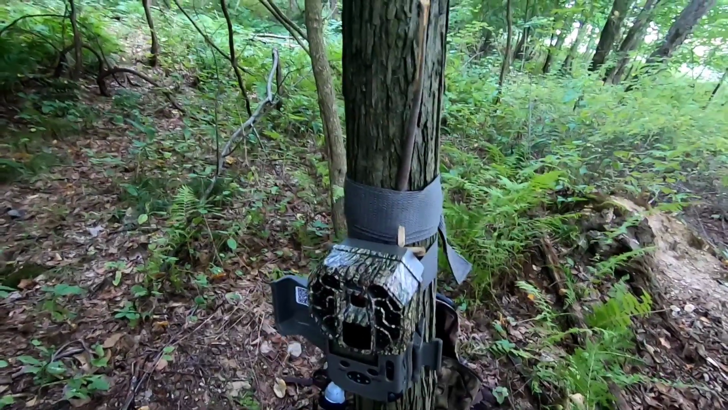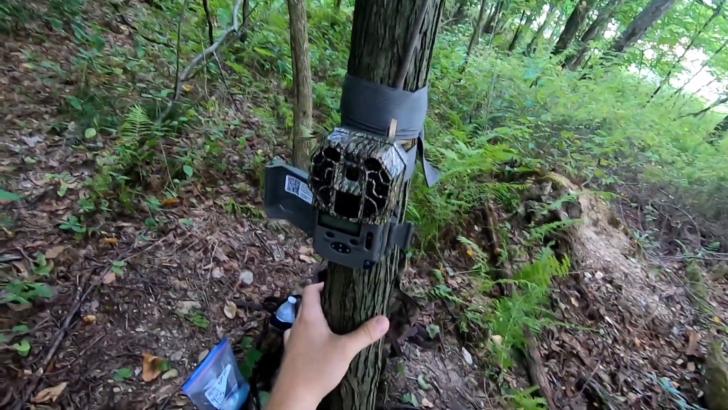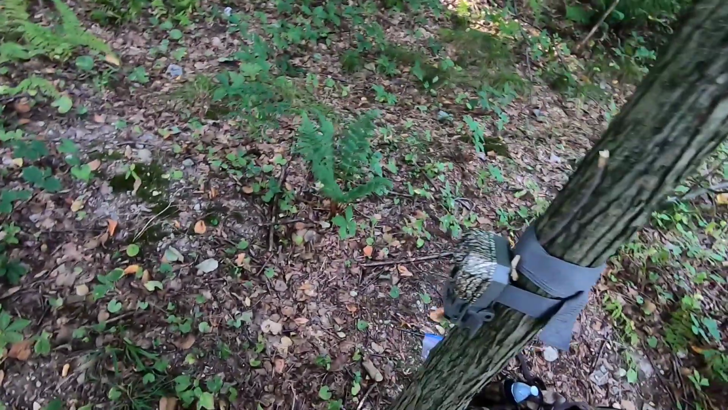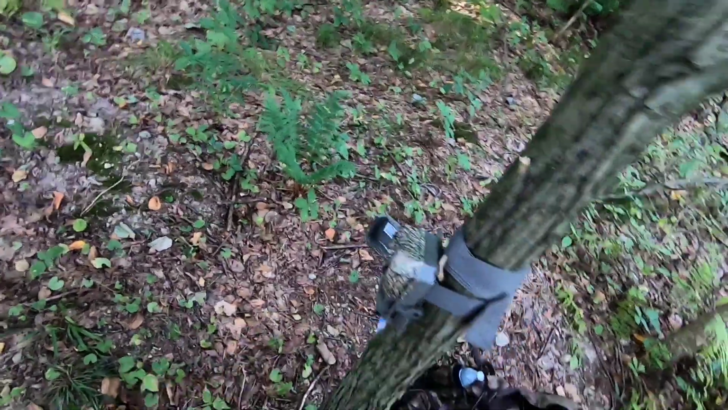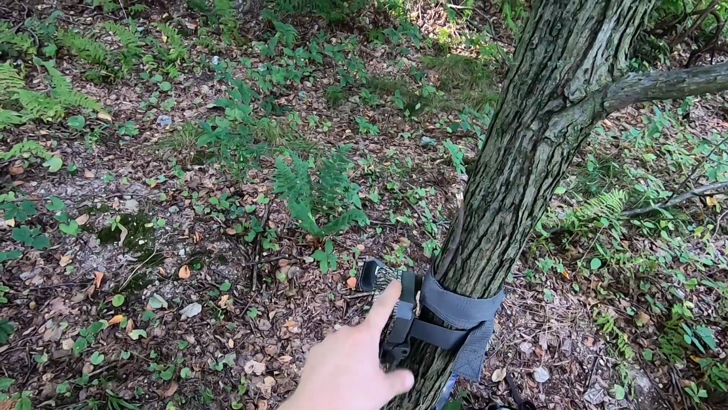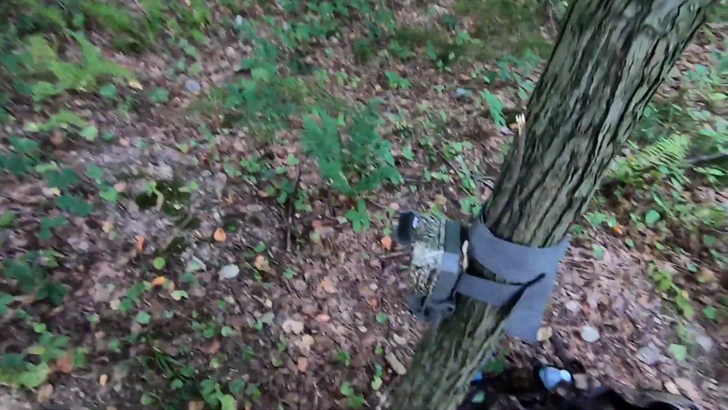A lot of people are using the cell ones that just send them to your phone, but you don't need super expensive cameras to scout where you're going to hunt. I'd rather pay $50, $60 for a camera instead of $200. You just don't need super expensive cameras in my book. I mean, it is nice to have the cell ones to send them right to your phone, so you're not in here spooking deer or leaving scent.